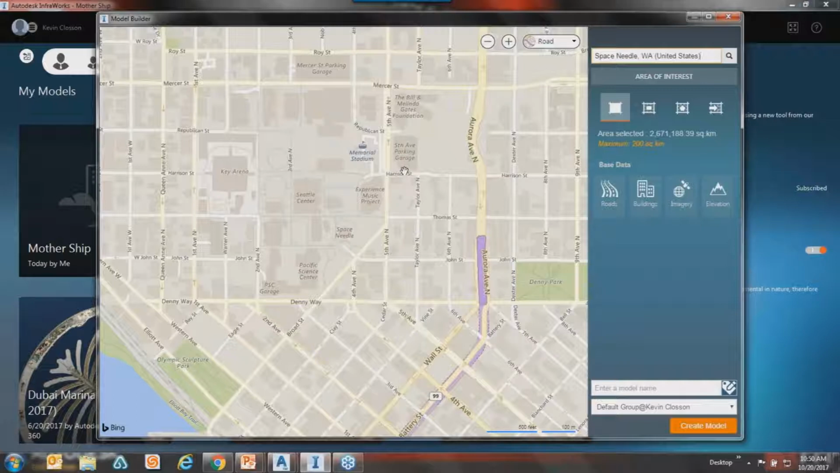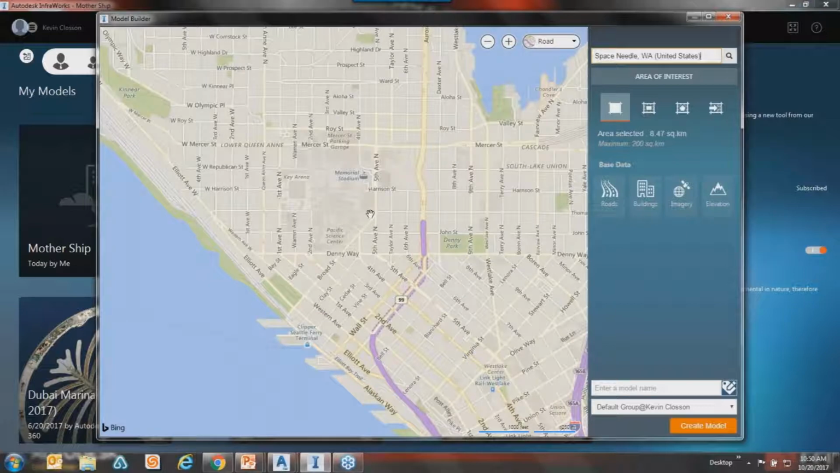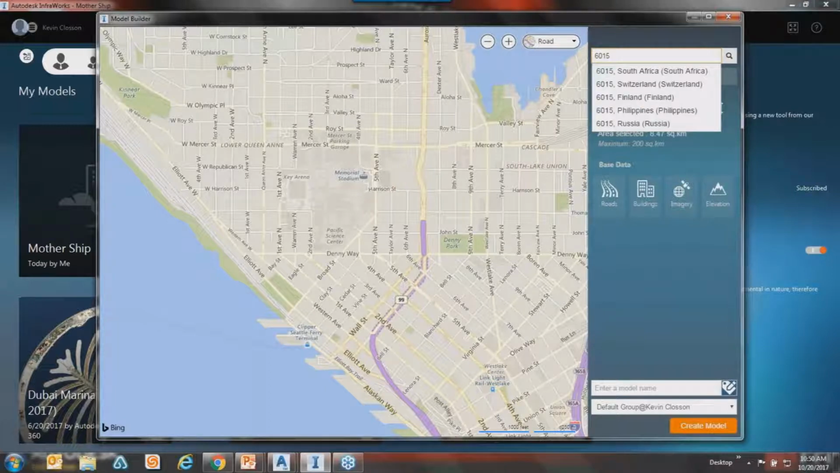But if I wanted this, it would be nothing more than hitting play, and I can extract it. Obviously, I can zoom in, zoom out, so you don't even necessarily have to have an address. I did, though, just for kicks. I'm going to punch in our address here, if I can remember it. It's 6015, so you can send me a letter.